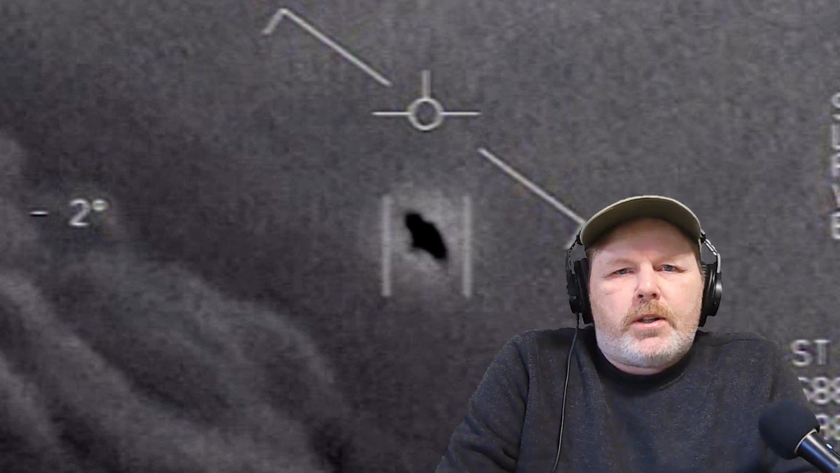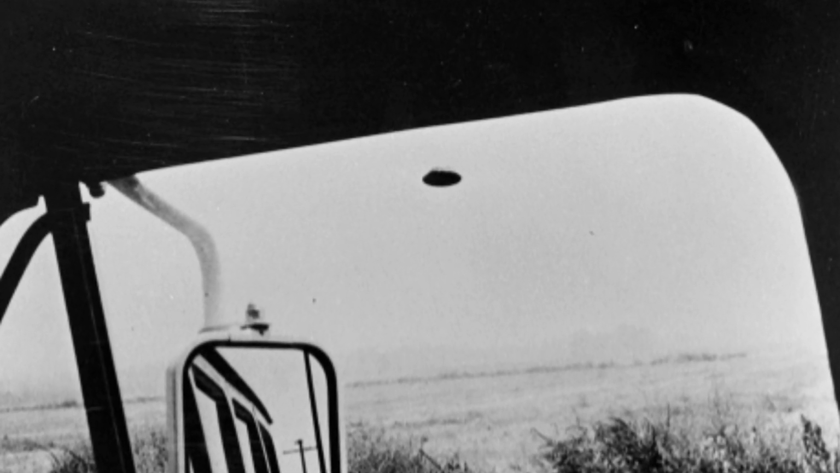Okay, you look at another picture like the Rex Heflin saucer. It seems like a smaller type of craft, but it's still saucer shaped. That was from 1965. He took three pretty good pictures of this saucer that he saw, and it's a saucer. That's what it is. It's a flying saucer. These things have never been proven to be hoaxes, like the McMinnville picture and the Rex Heflin picture.